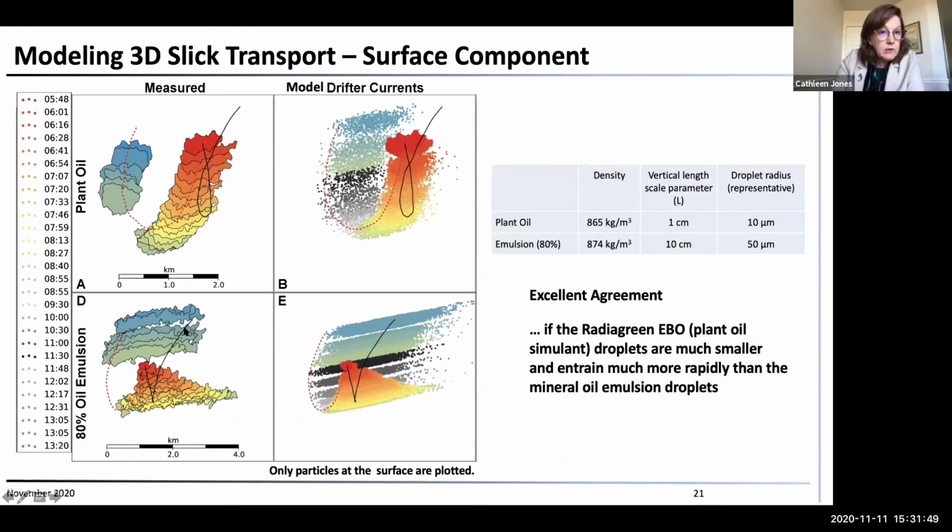And then this is the shape of the oil emulsion. It started out like this. There's a gap, and it spread with time, and it also moved with the currents, just much like the motion of the plant oil. So this origin point kind of moved in the same way.